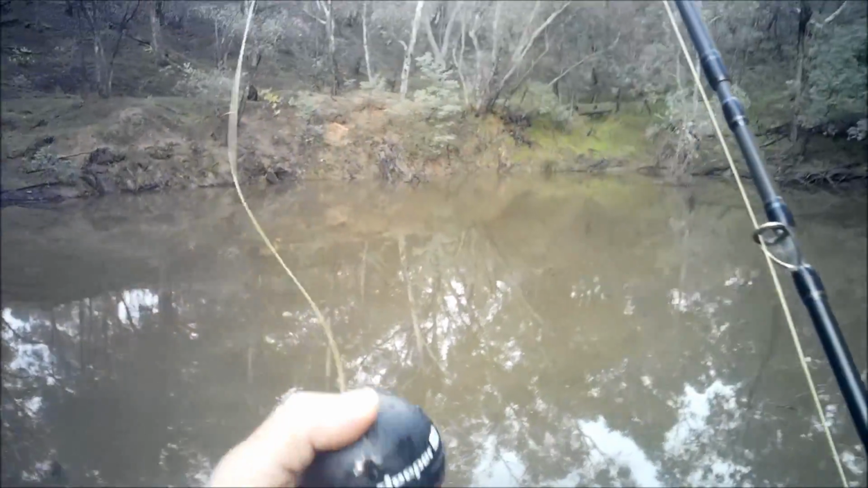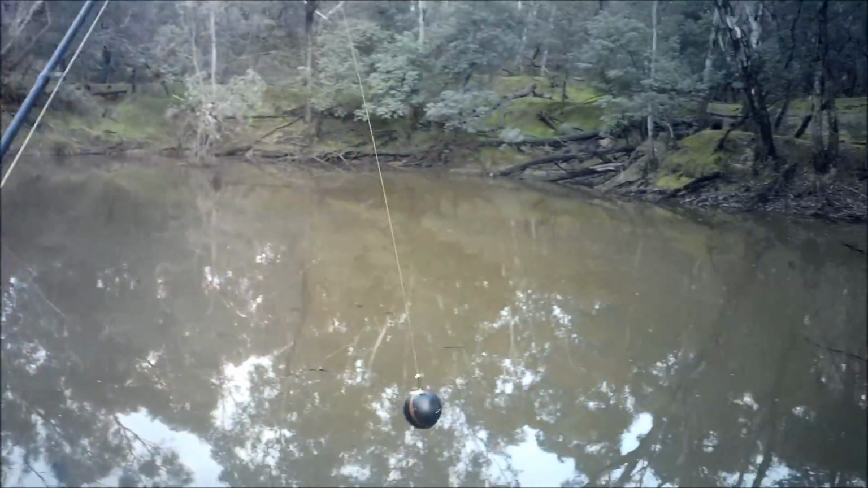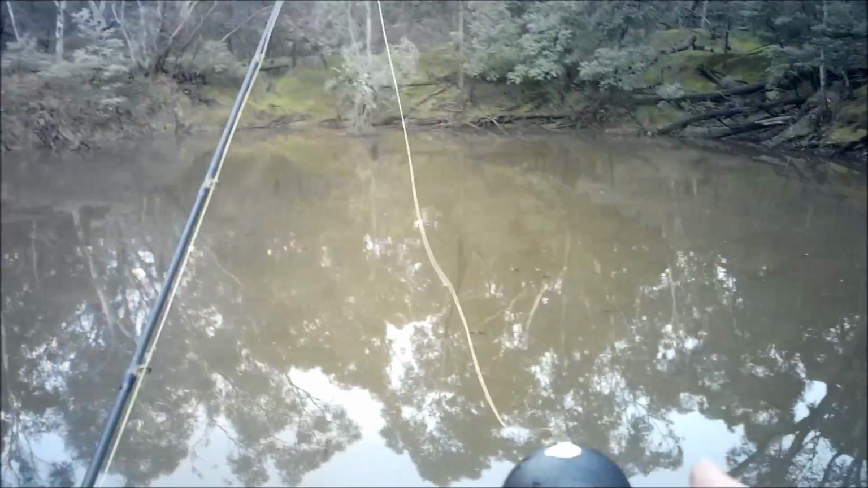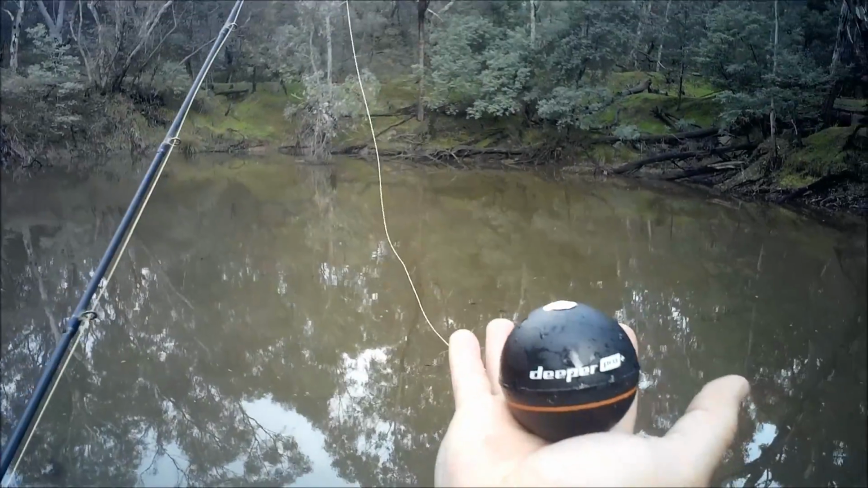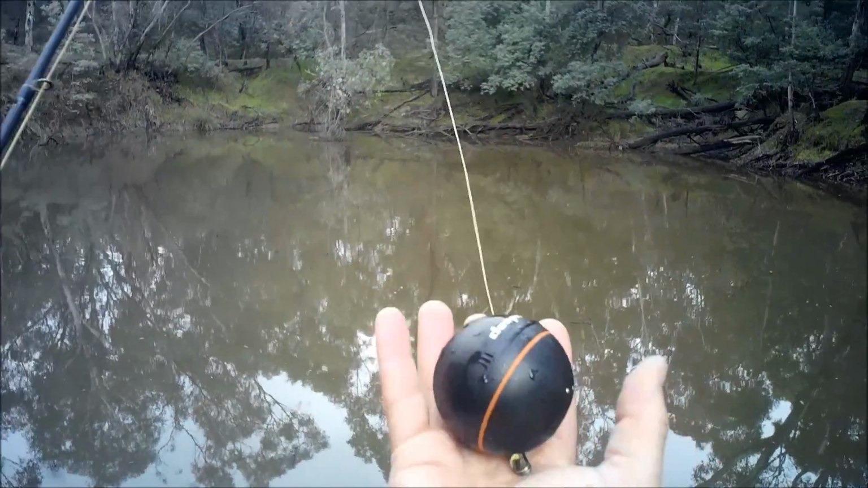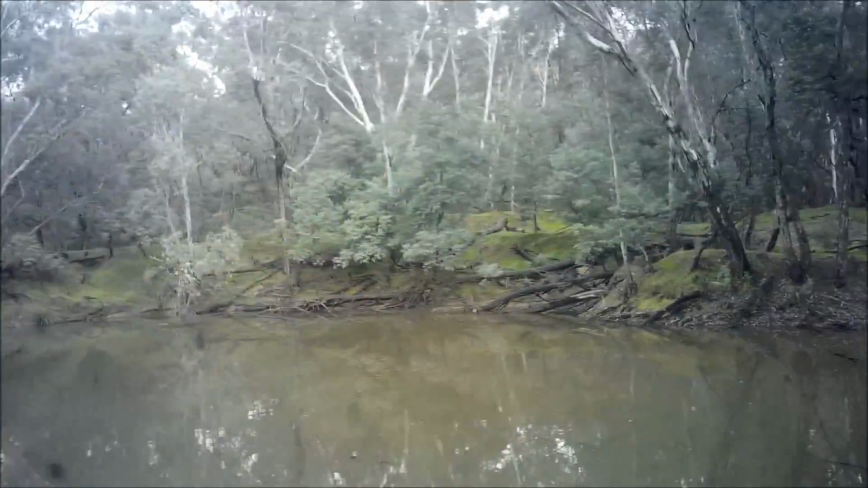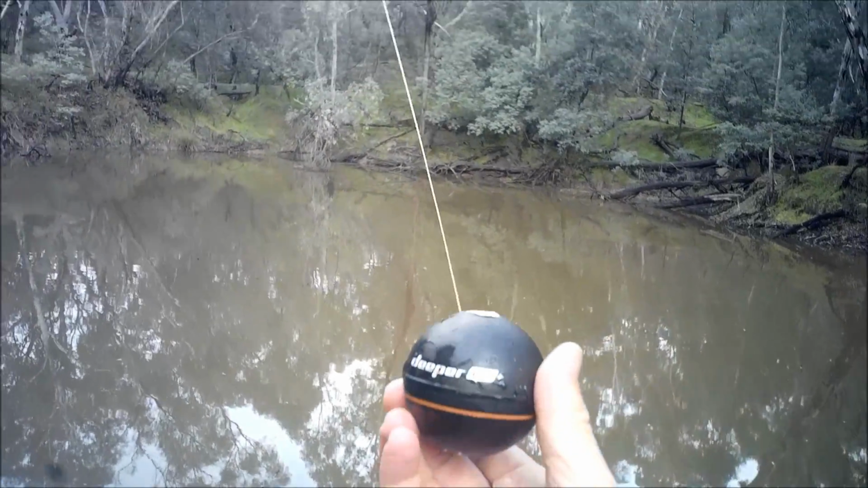So now that I've got this deeper unit, I thought, why not have a crack at Jordan's Hole while I'm driving past and just see how deep it is. For those of you that watched the last video that I made about this deeper unit, there it is. Look at the size of it. That can fit in my tackle box. That's all I need. I can take it boat fishing, bank fishing, or just exploring like I am now, just feeding my curiosity. That's the deeper unit.